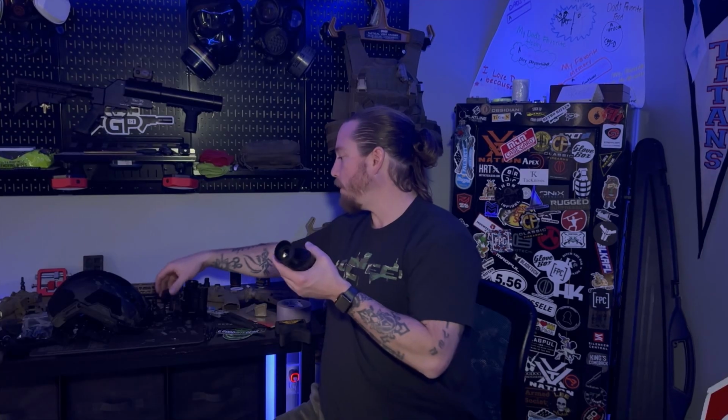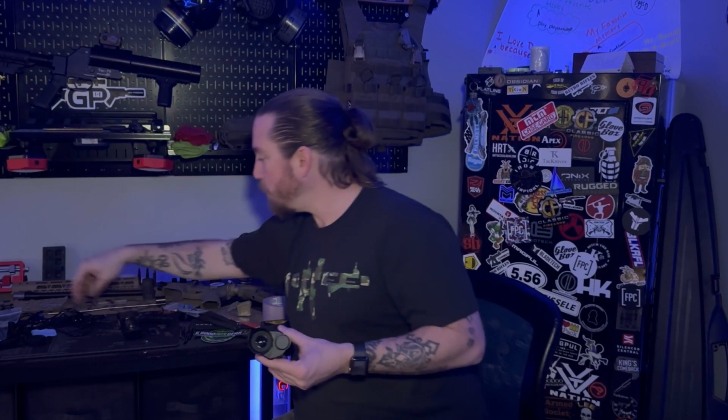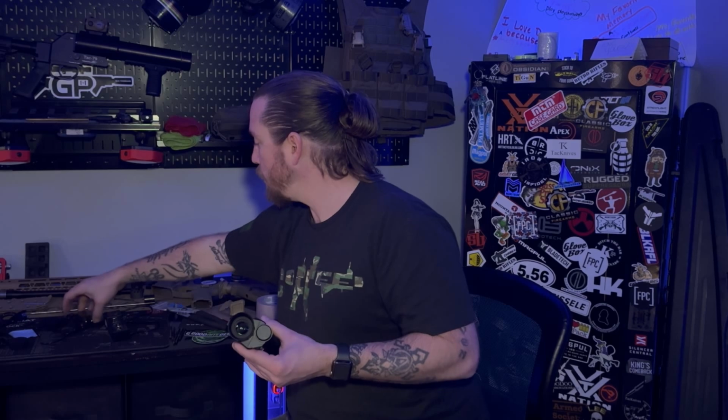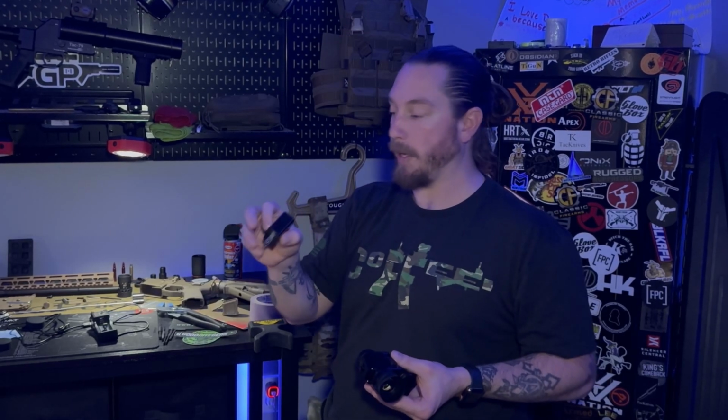So everything you get in the box when you get one of these monoculars: you get the monocular. You actually get a battery charger to take your battery out and plug it into. It does come with a cable, and something that's really neat, if I can find it, it's right in front of me: it does come with a box to plug into a 12-volt outlet.